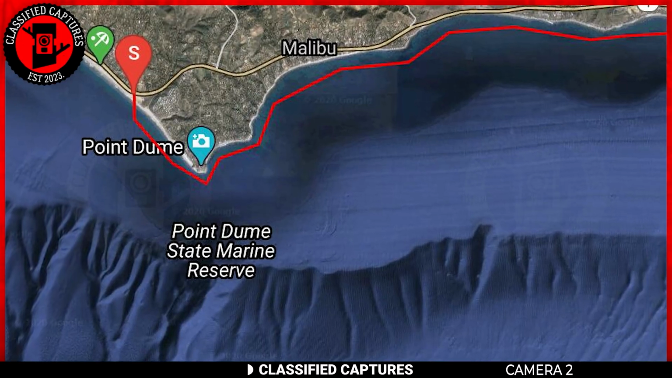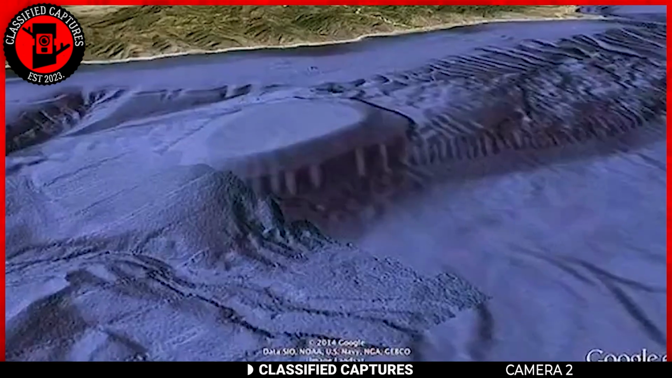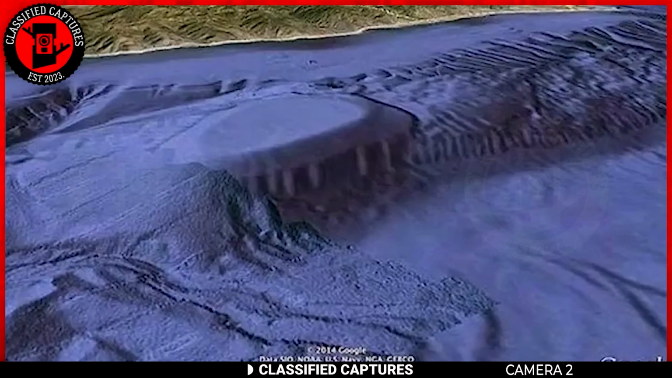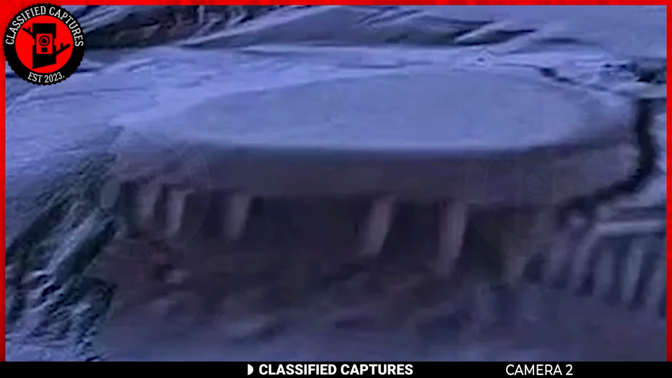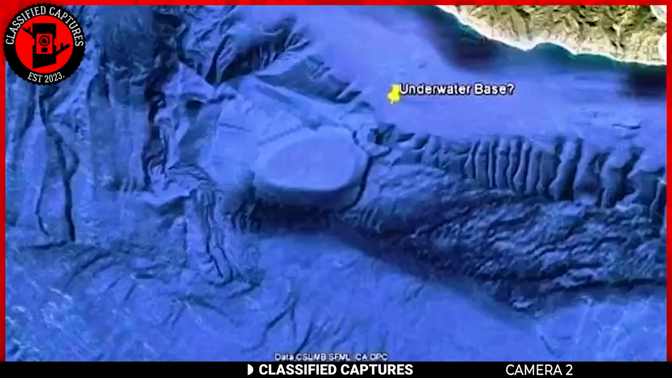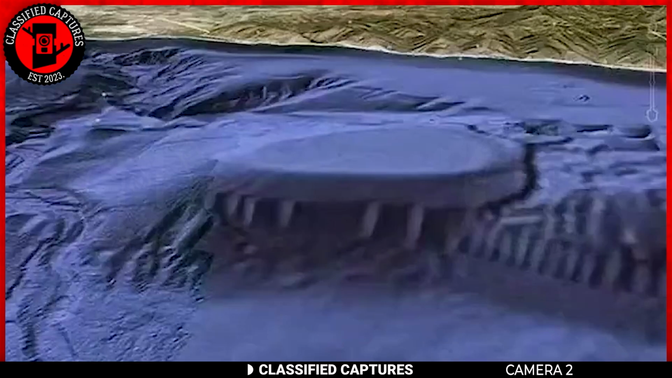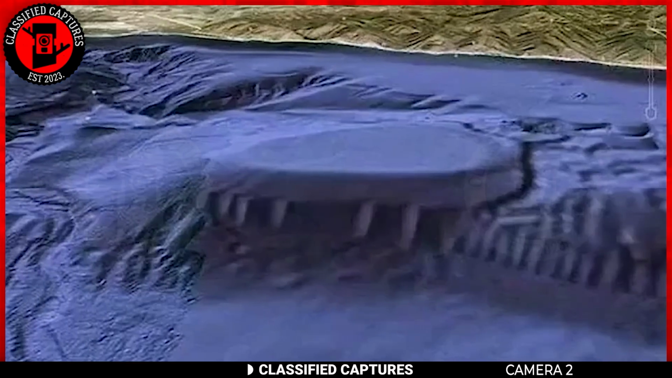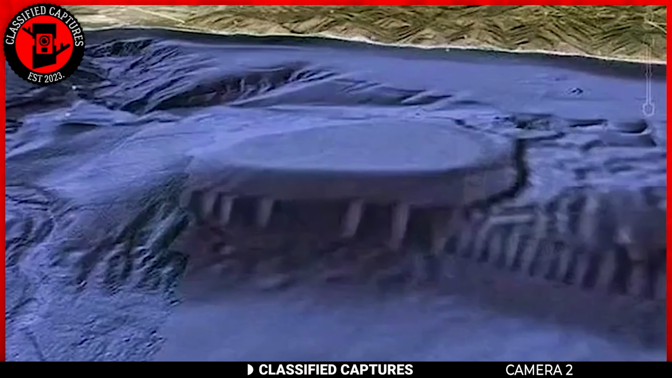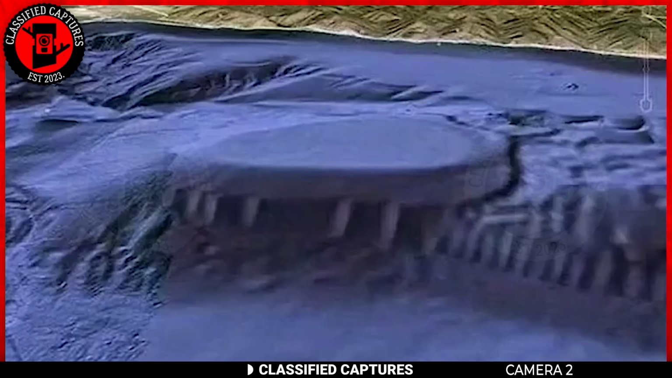Next, we visit the coast of Point Dume, California, where there's apparently an underwater structure that has sparked speculation and fueled many conspiracy theories. It was reportedly discovered in 2014, yet attempts to venture in it have been thwarted by challenges created by its geographical location, which include but are not limited to strong currents, along with potential risks of decompression illness due to its depth in the water.